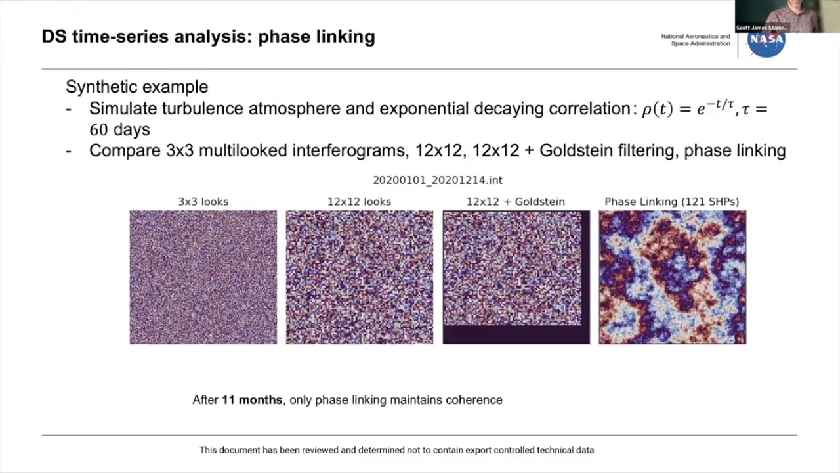But what it does give you is after 12 months, both of the normal multi-looked interferograms start to look like pure noise because your exponential decay has gone way down. And if you put a super noisy interferogram into a Goldstein filter, you come out with super noisy interferograms. But phase linking is able to recover this. And now at this point, you may ask, okay, you did a simulated example. That's nice. Does this actually work?